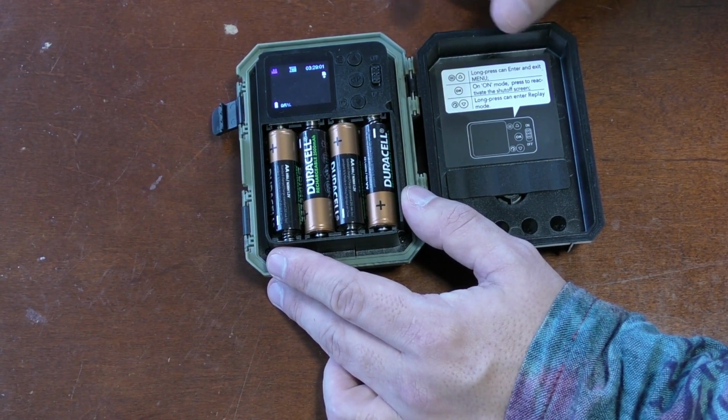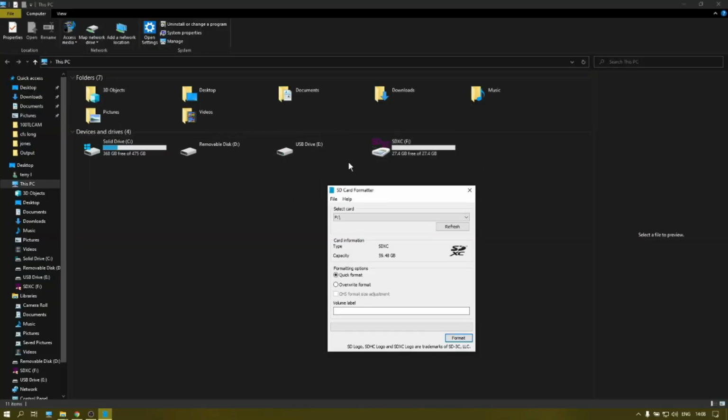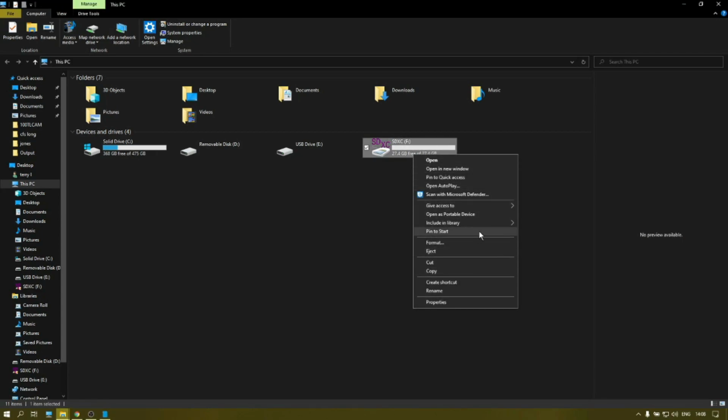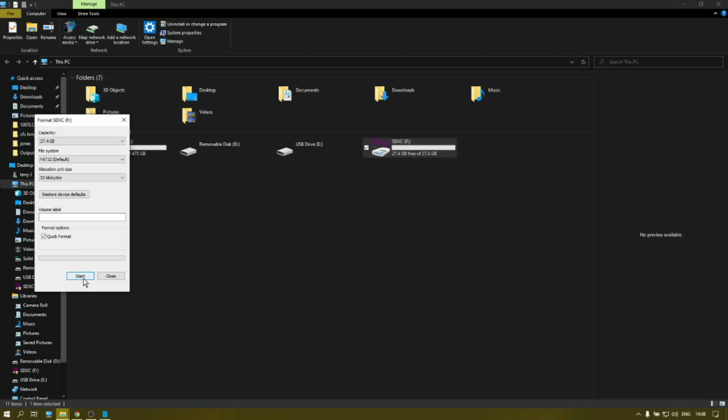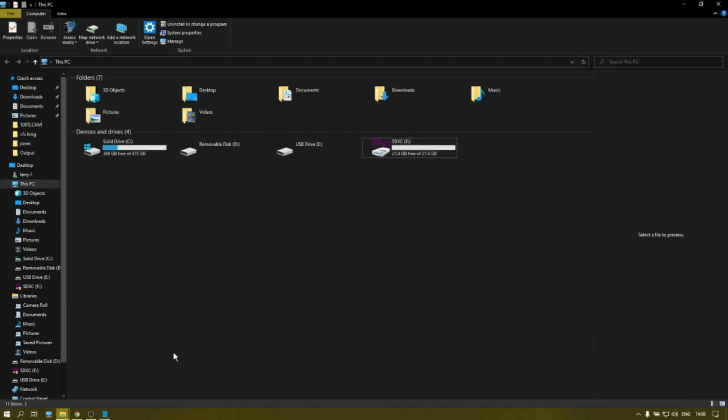But let's see what's happened to the card. So now you can see the card in here again. It's reading 27.4 gigabytes. If I was to try and reformat that with Windows, as I will show you here, format. It can't reformat it back up to the original size.